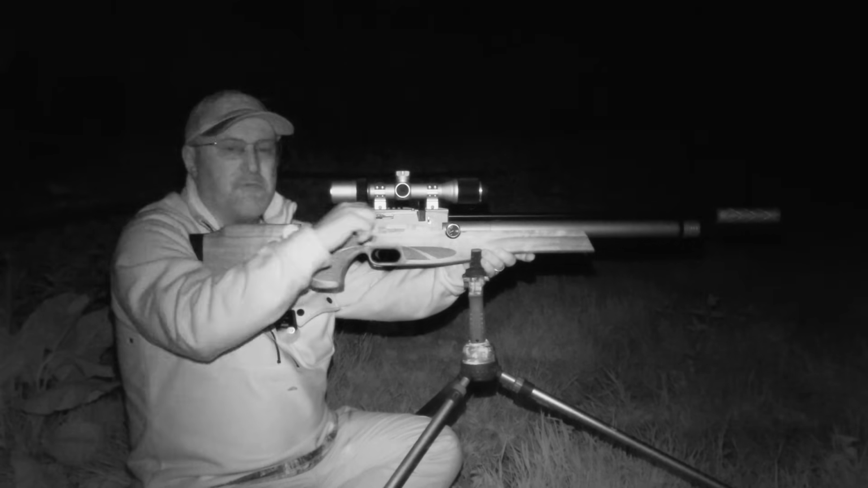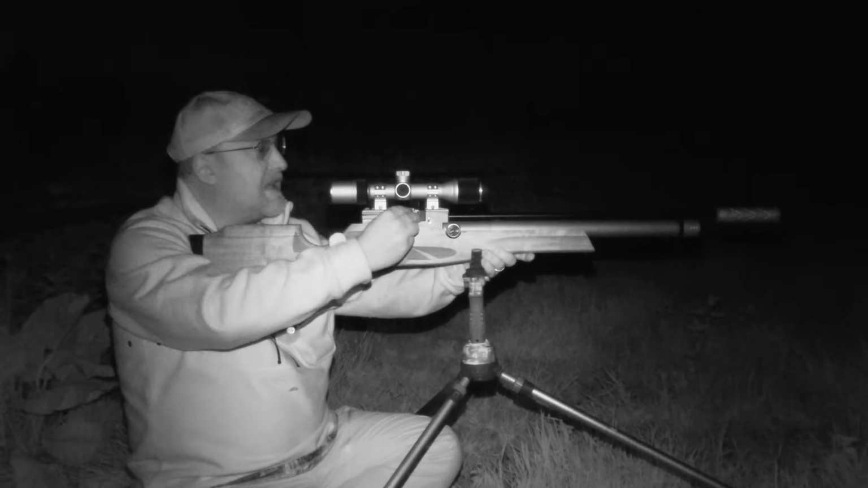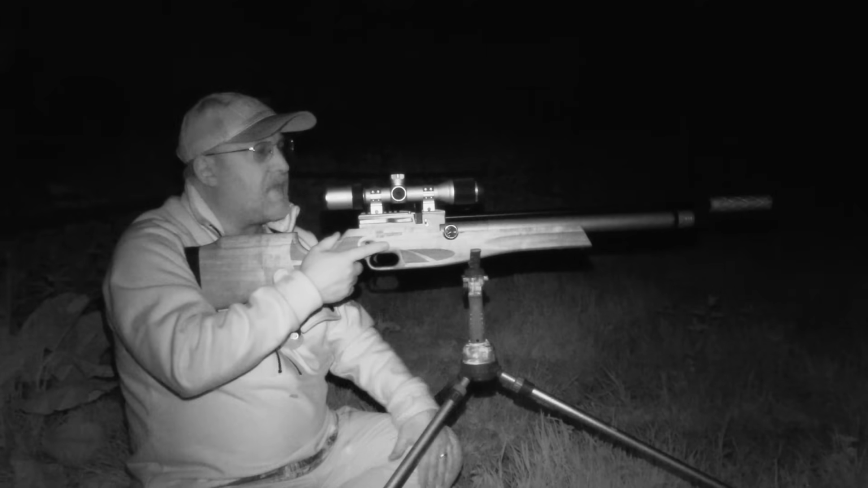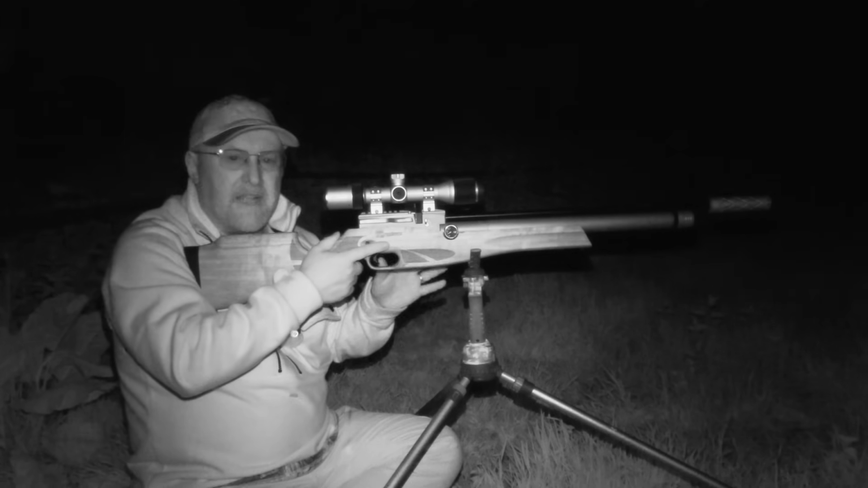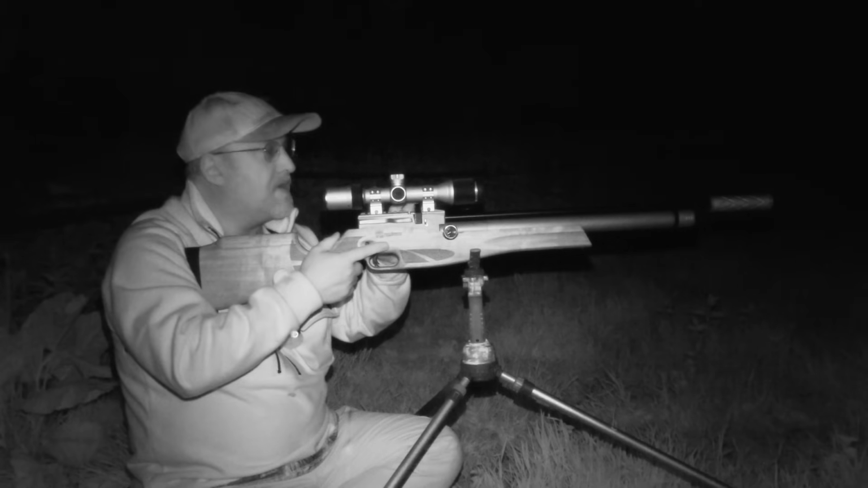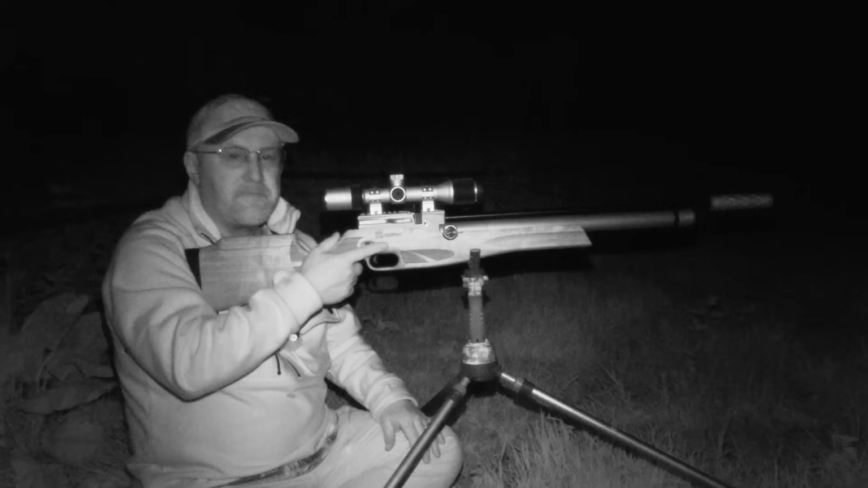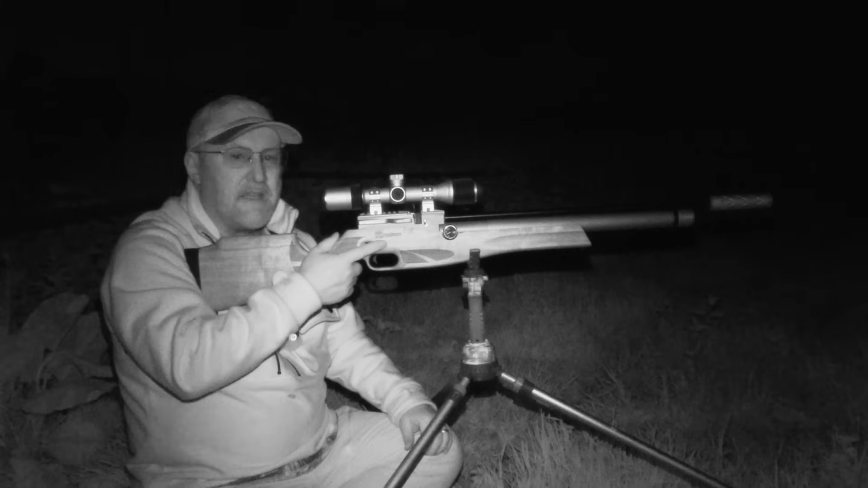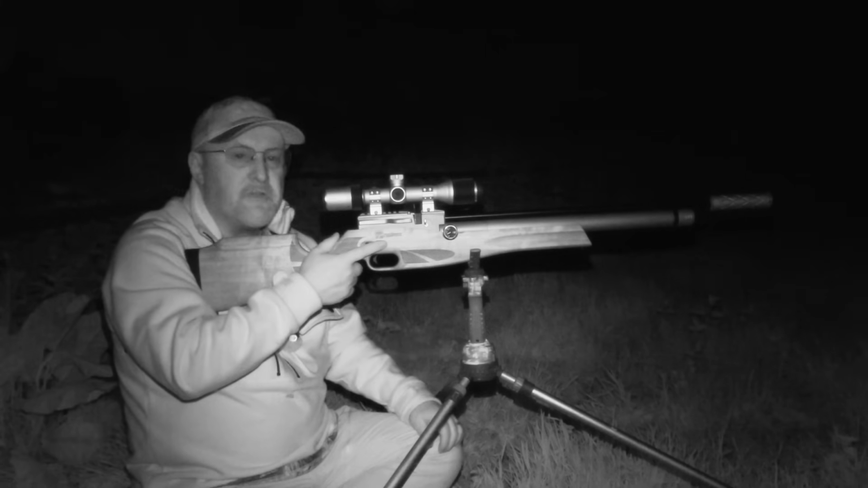Nice clean shot, about 25 metres away. I lasered in with the Ranger. I'm going to swap between palettes, I think, on the scope to give you an idea of the different colour palettes. That one was on the Black Hot, which was really nice and clear. But I'm just going to give it another few minutes here, because I think there might be one or two more.